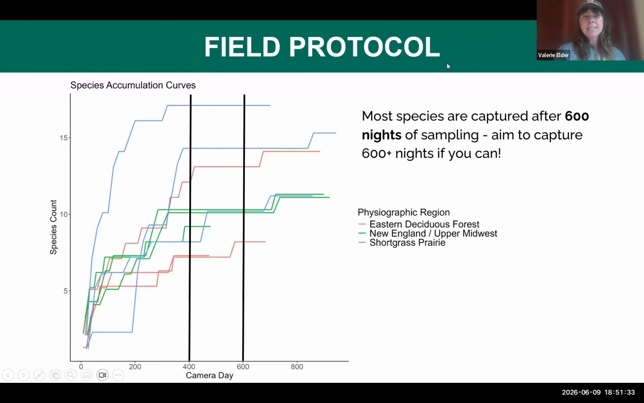Why 600 nights? Here's a study showing the number of species that we see with those cameras and this plateau that happens at that 600 night mark. And so this 400 to 600 nights is sort of this goal, so we can see as many species during this monitoring time as possible.